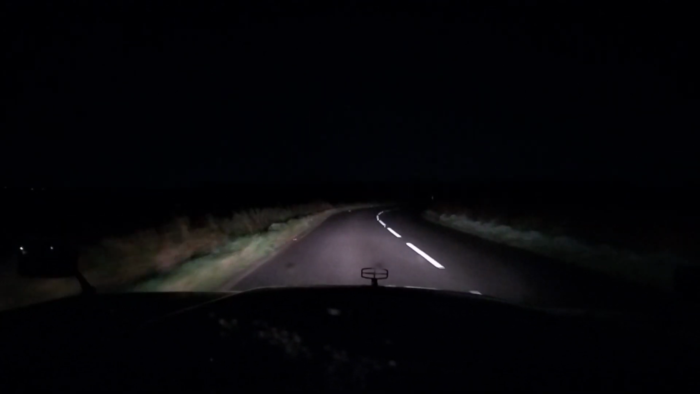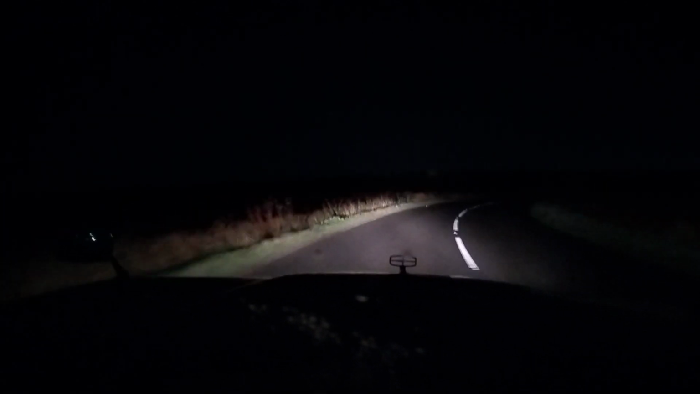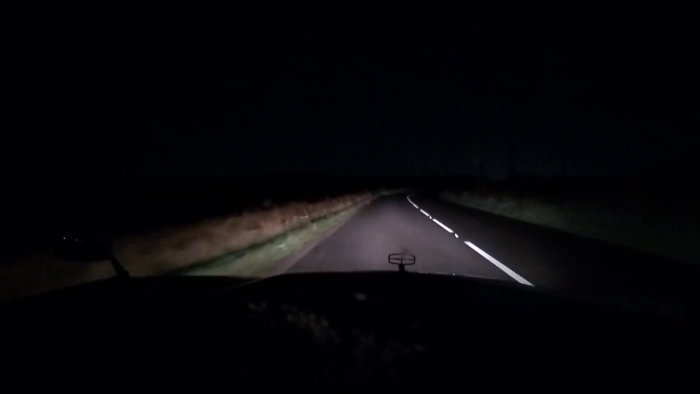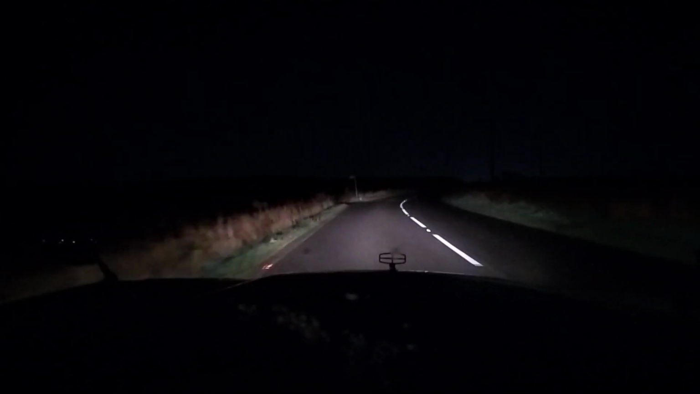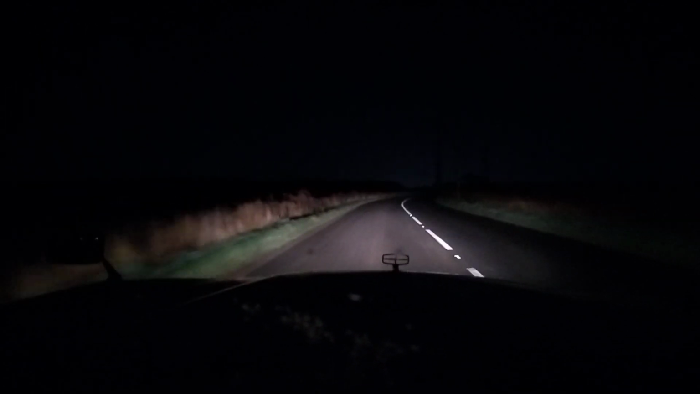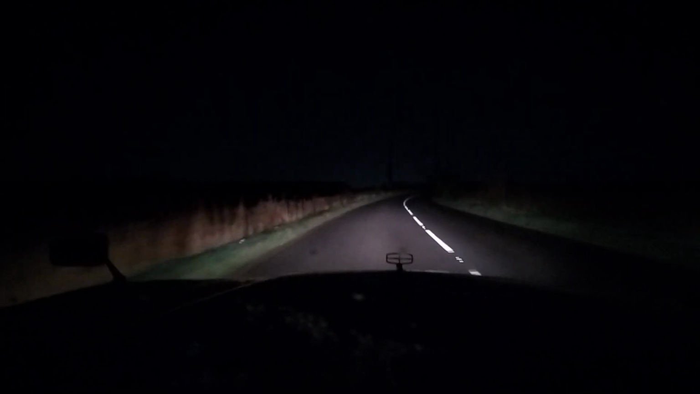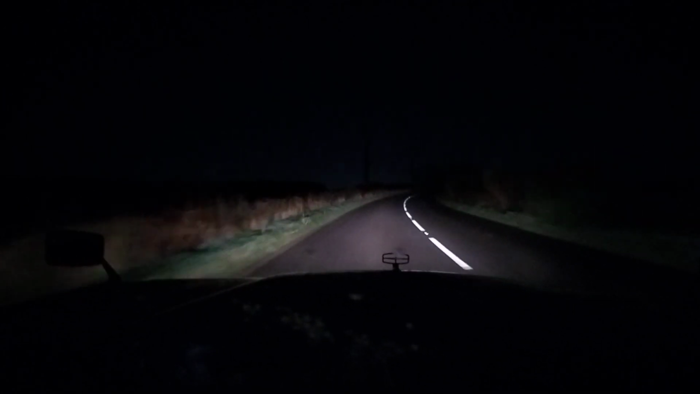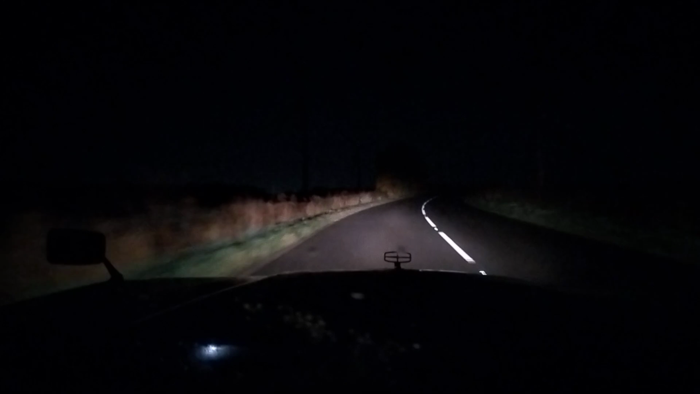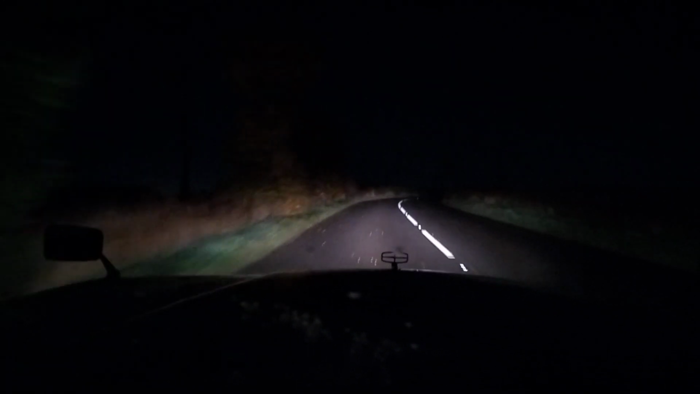There's not a street light in sight. You might get a glimpse at turbines as we pass. I don't think my camera's high enough to catch it, to be honest. No, because I've got you more on road. You might just see silhouette of them, I don't know. You might on telly, you might pick them up. We're passing them now. There's two to my left, two to my right.